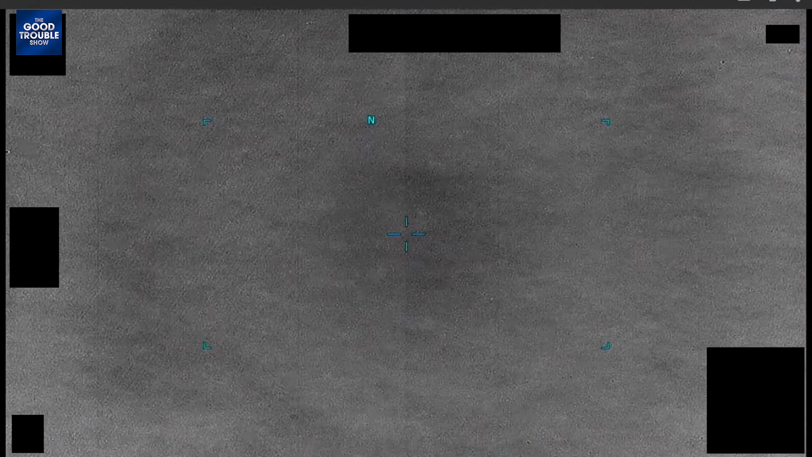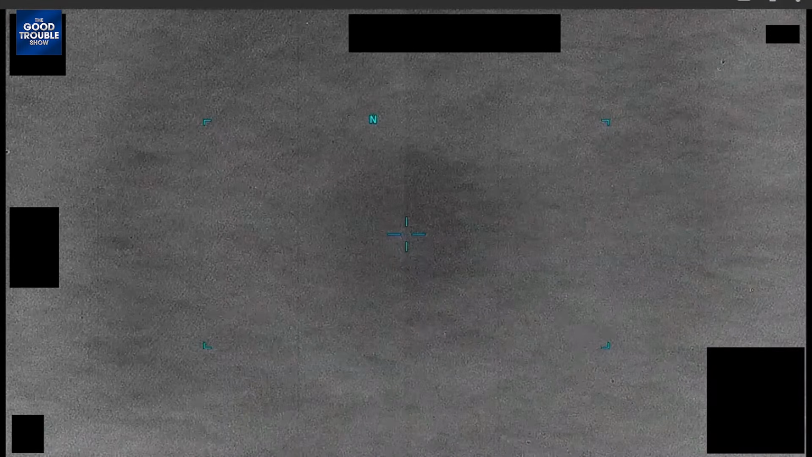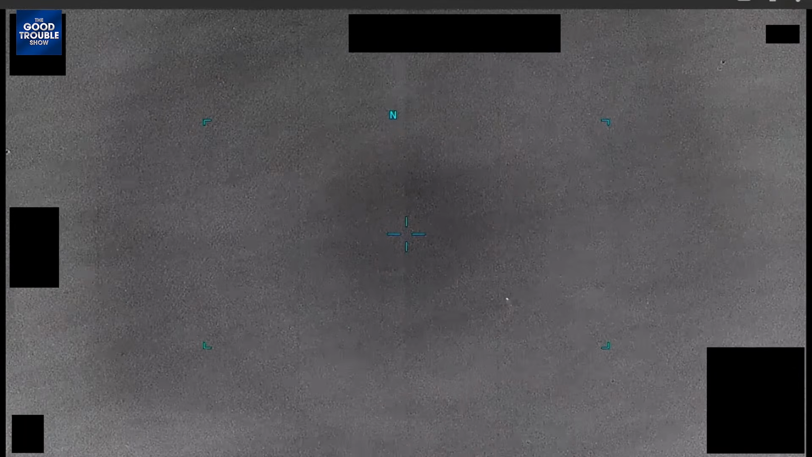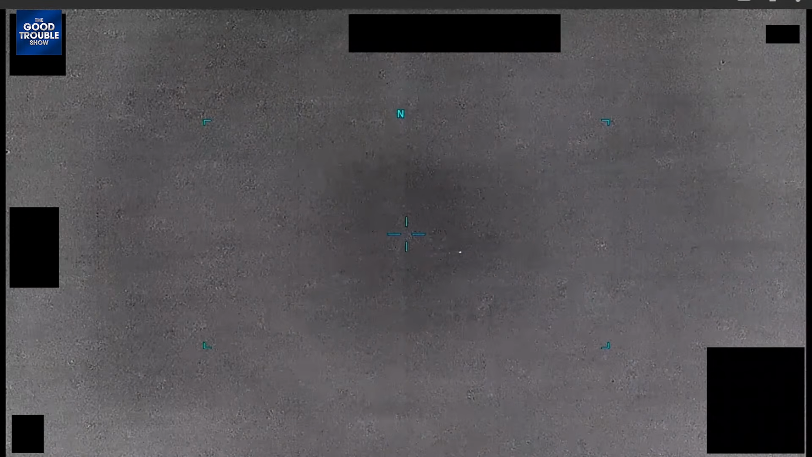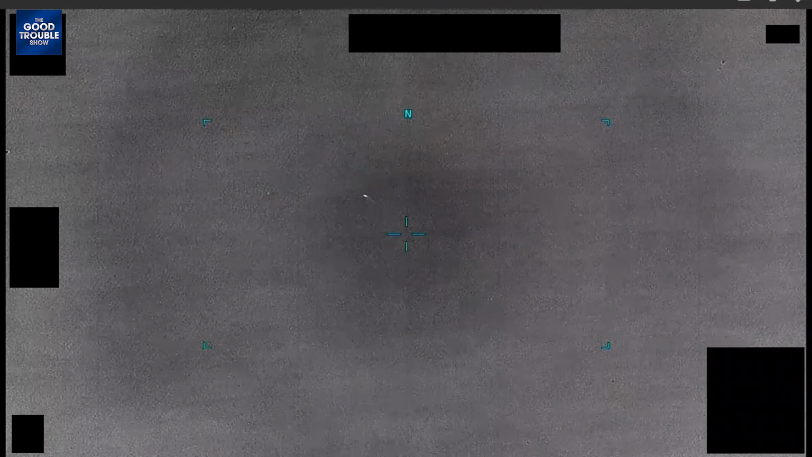Okay, let's see here. So we got that one. Let's see. Okay, that's that one. So this is another kind of longer one. Oh okay, yeah, I like this one. This one has some maneuvers in it. It looked really cool. I got really excited seeing this one. It has some little zippy doos around, and this one was really fun to look at, and I got really excited about that.